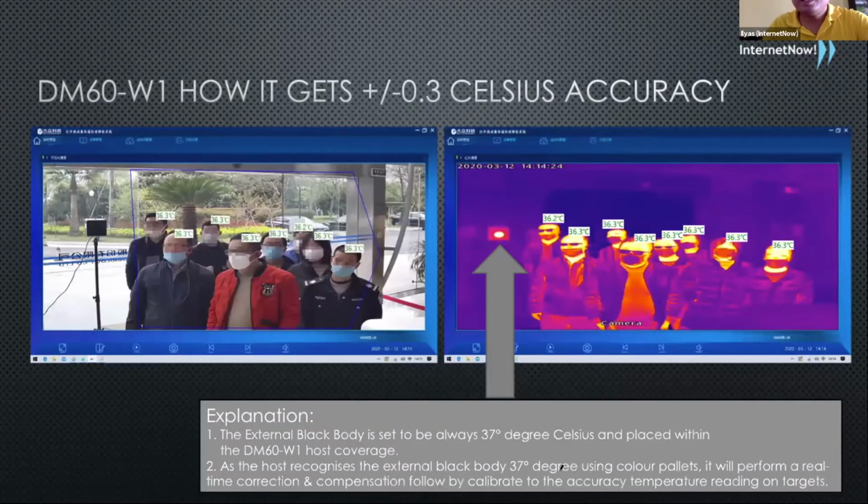So what is the purpose of this black box? Unlike the smaller model, this DM60, the big camera, uses the black box to make it more accurate. On the left here, you have the software running on the PC, which shows a normal video or picture. On the right is the infrared view. As you can see, it automatically assigns a temperature to each person that it detects.